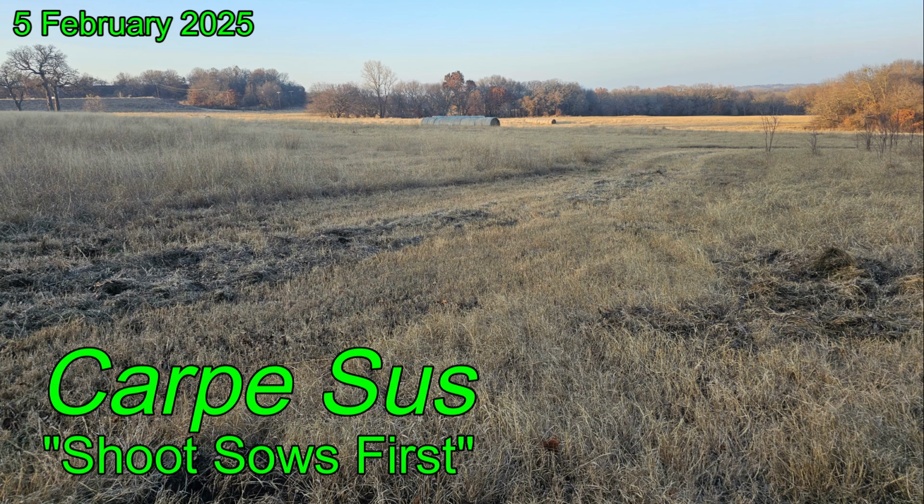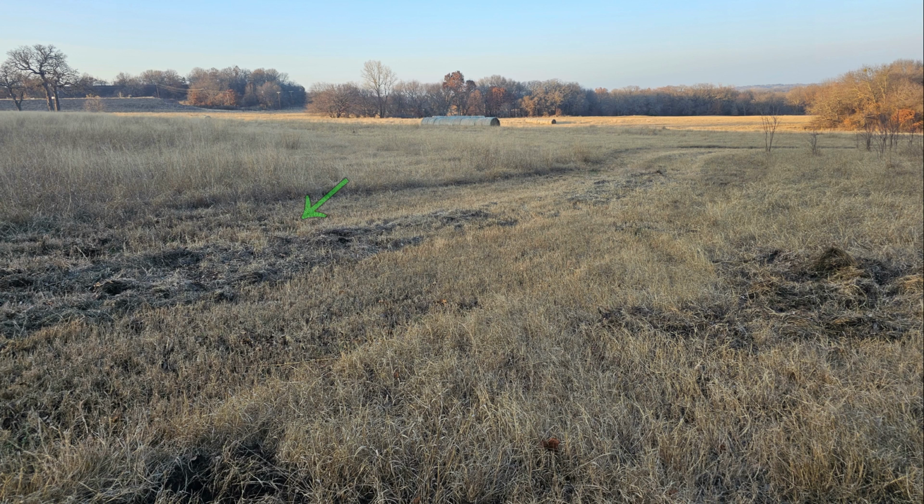Carpe Sus. When hunting up in North Texas, I've returned to the site that has the high bluffs on it. I'm doing some exploration of the property. Notice that there's the old rooting, and I've noticed that there's some new rooting as well that's going on, so the hogs are still active.